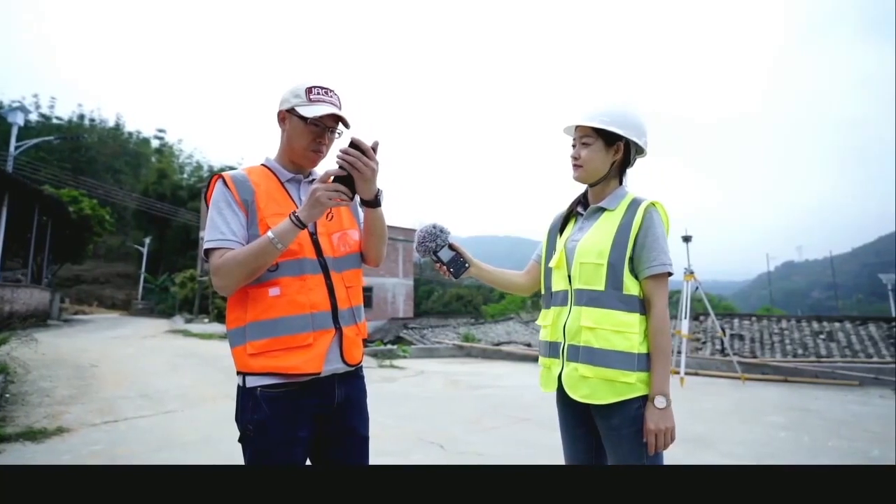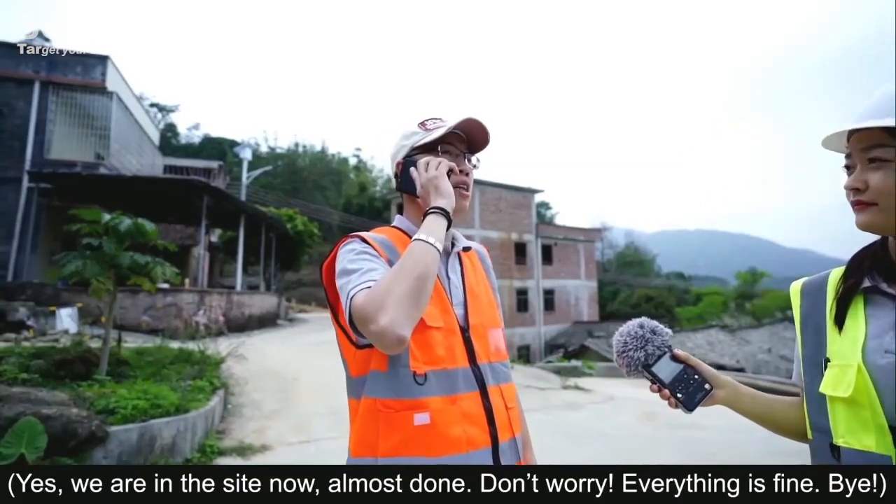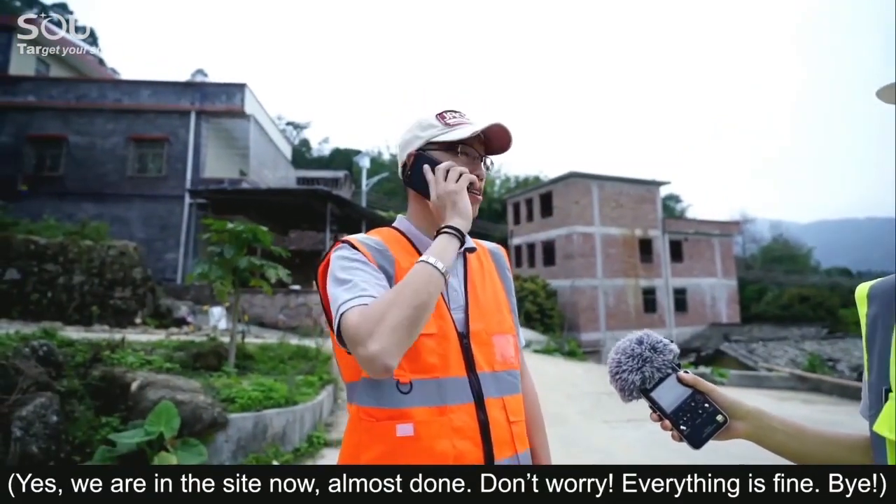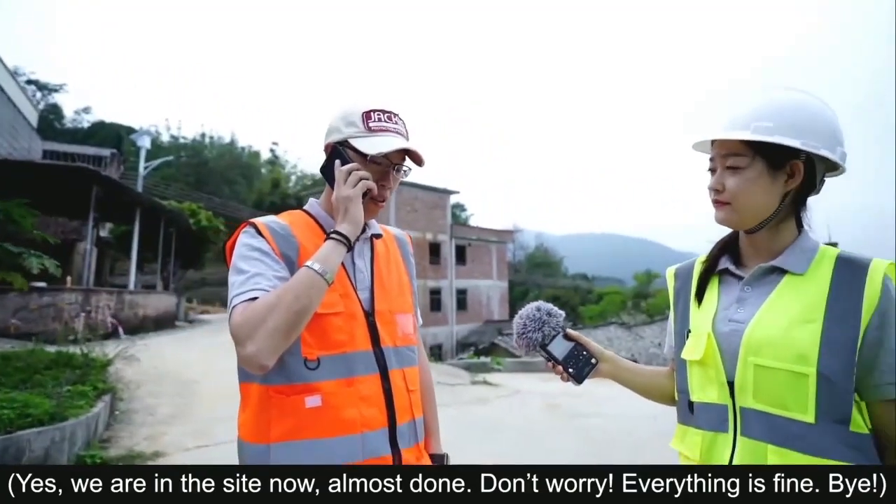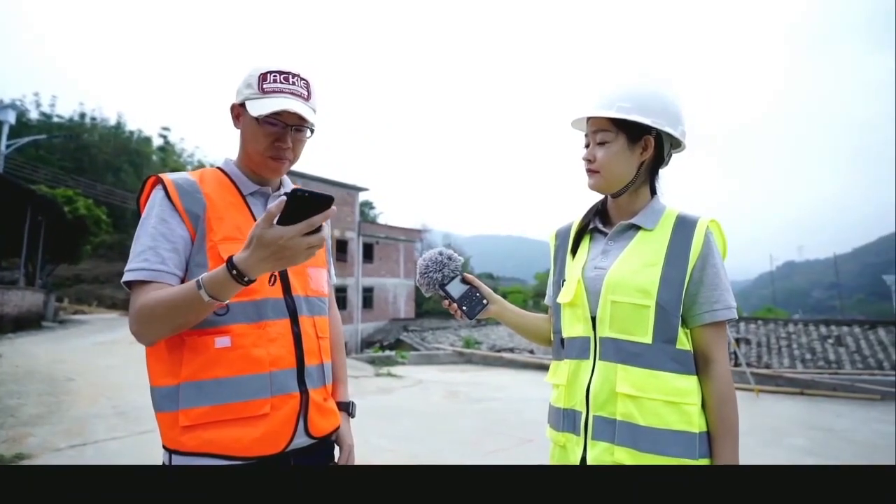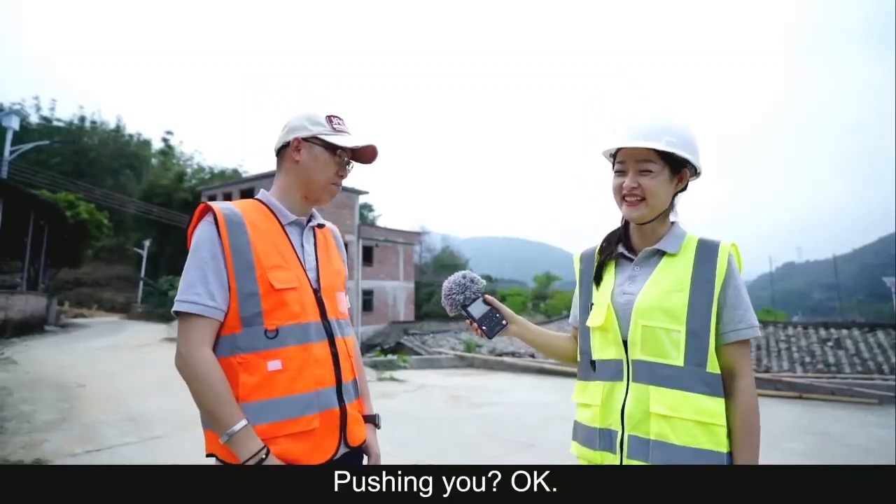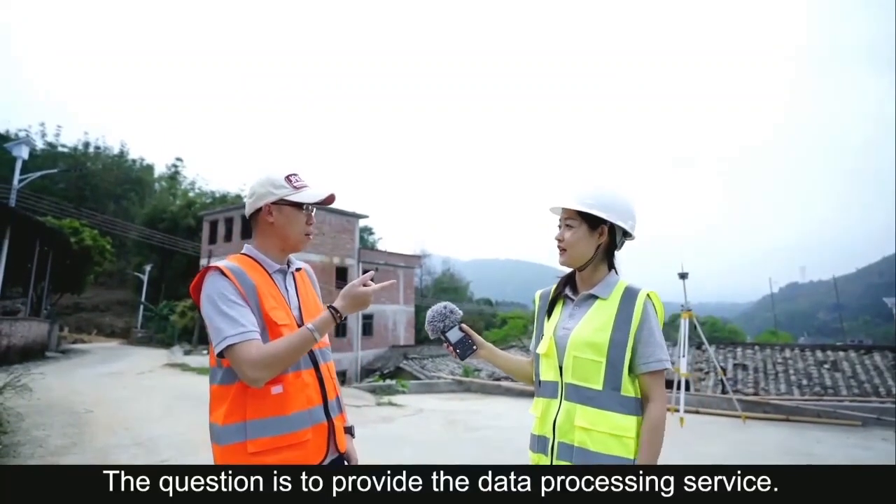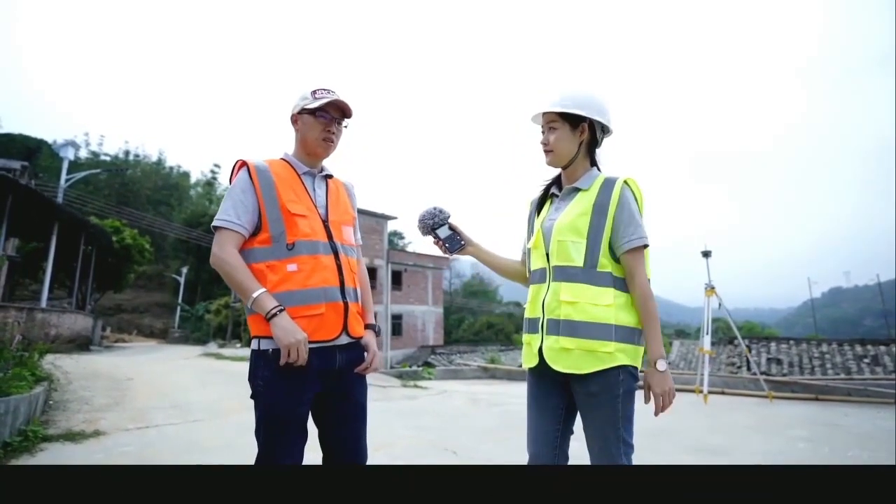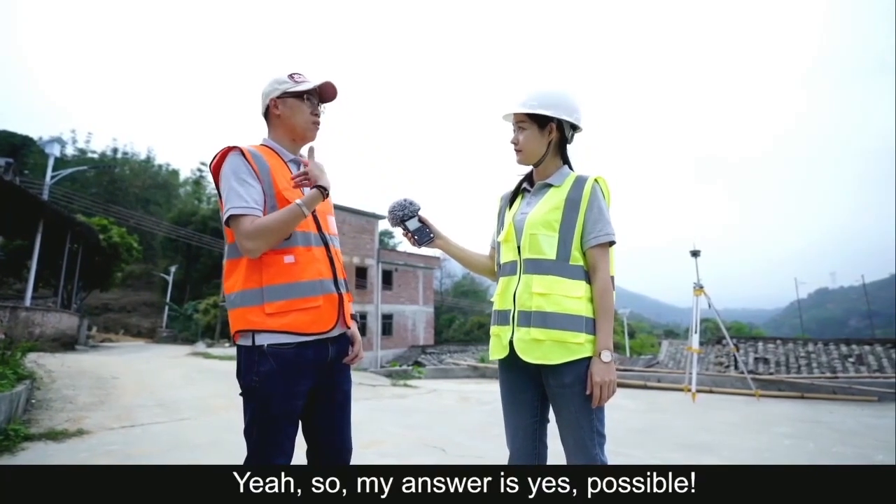The question is whether we can provide the data processing service. Yeah, okay. My answer is yes, possible. Actually, we started this type of service before. Some of our colleagues used to work in professional data processing service companies committed to laser point cloud applications for quite long, some with 10 years and some even nearly 20 years.